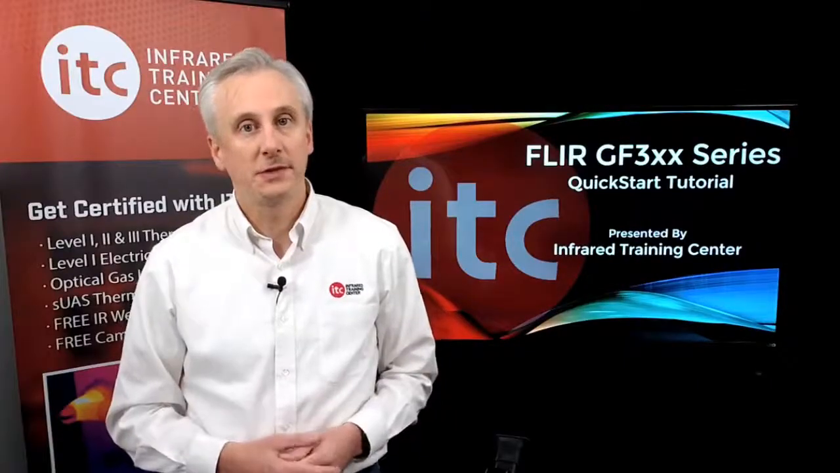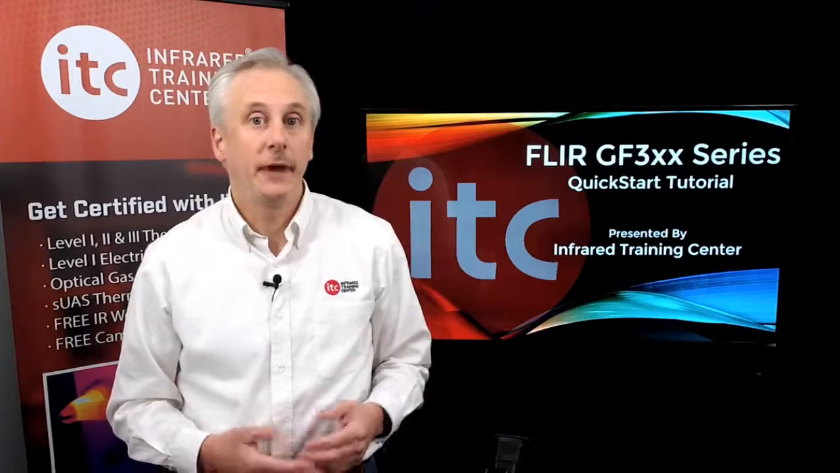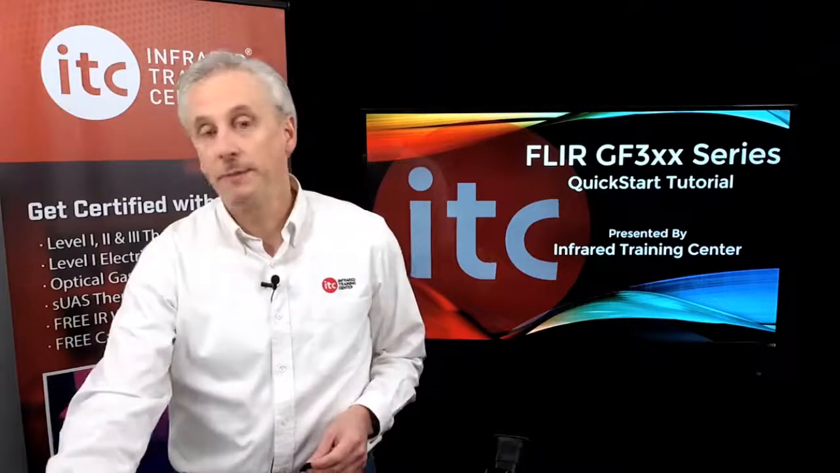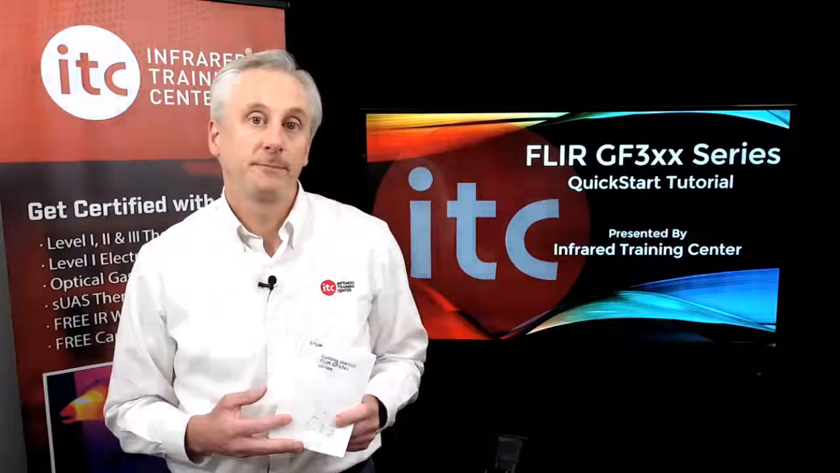Also inside the case, you'll find some documentation for the camera, a USB cable, an HDMI cable, and an SD card for storing images. The documentation includes a QuickStart guide and a calibration certificate.